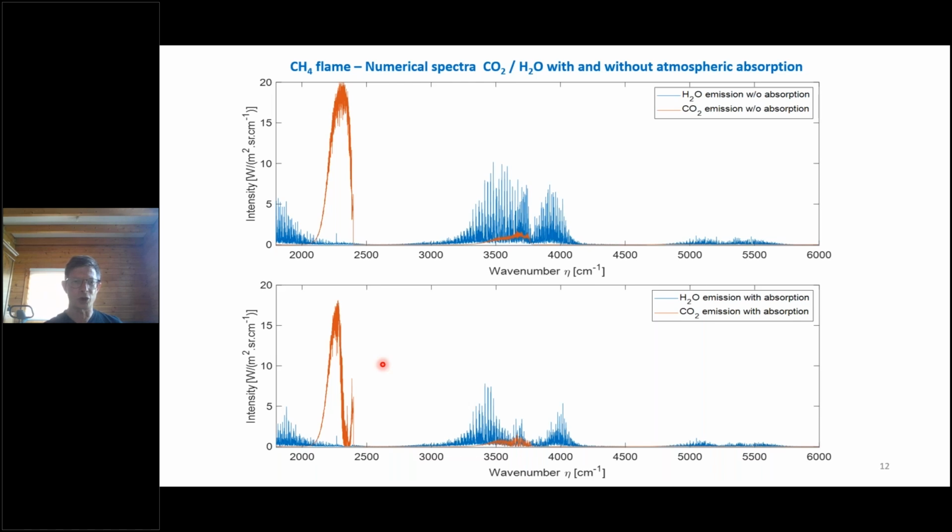In this figure, I just wanted to show you the emission by CO2. That is, the CO2 emission is the red part. So the strong peak here, around 2,500 centimeter minus 1, and also a little bit here. And in blue, the emission by the H2O.